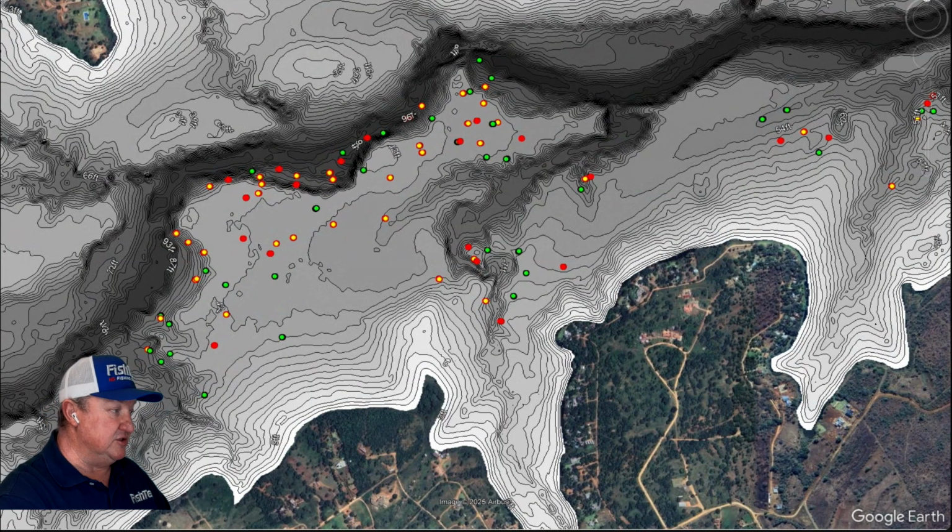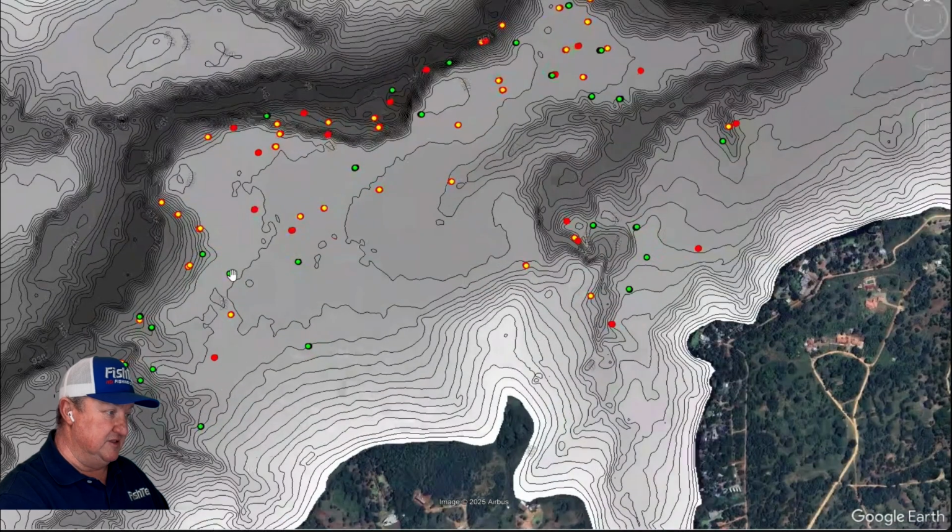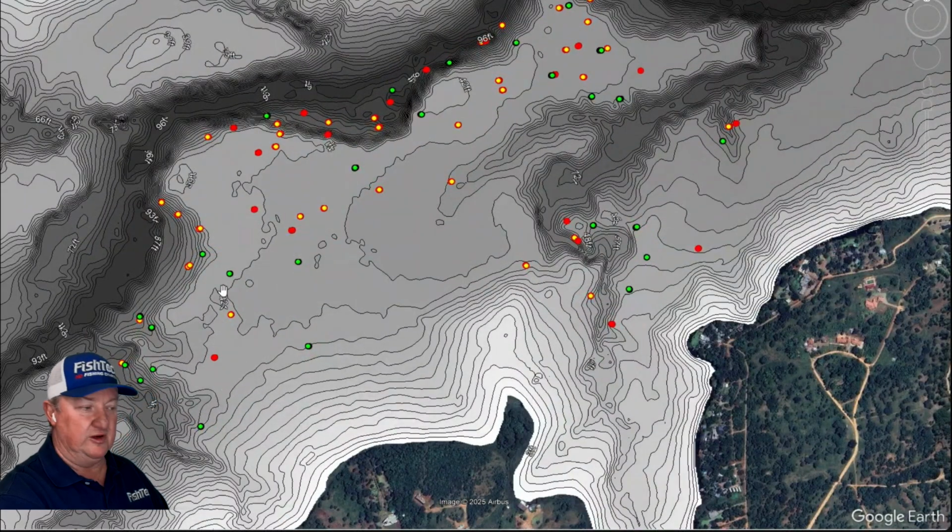That's our 30 to 40 foot range. These ones here are pretty close to the bottom, just a couple of feet off the bottom. This is your 42 foot range here. So that's 39 over there. You'd expect that little island to be packed with fish, eh? I don't know why not.